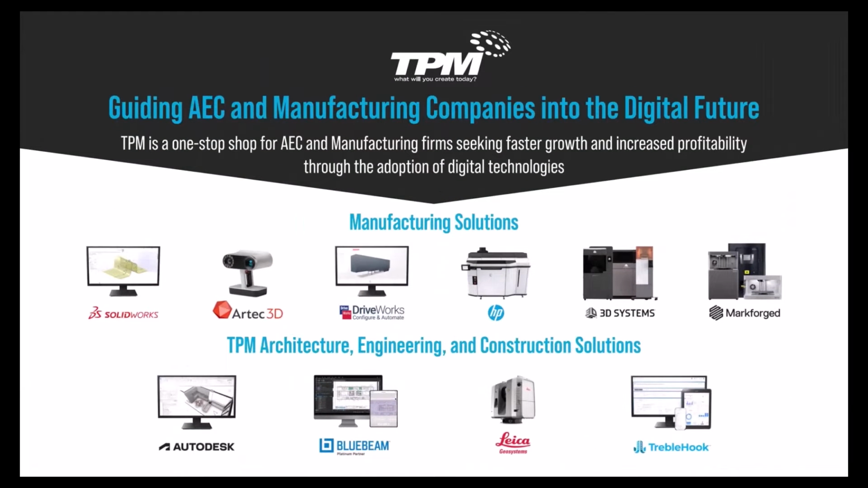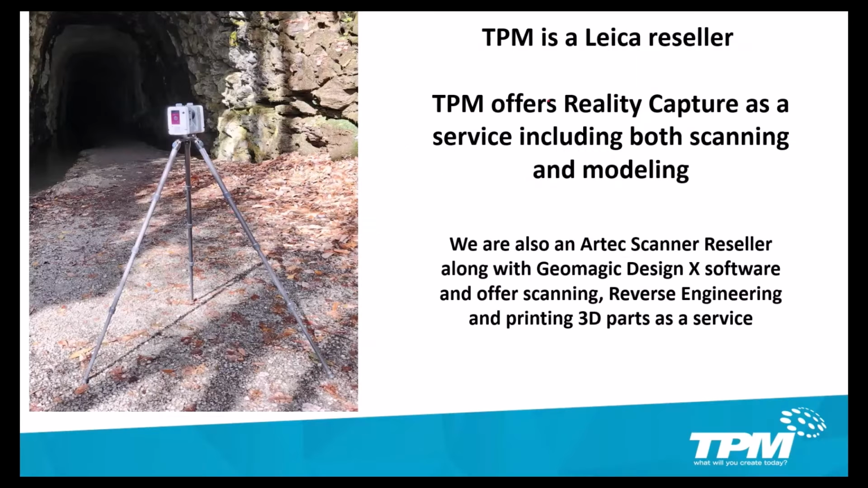TPM is a Leica reseller, and we offer reality capture as a service, including scanning and modeling. We can do the scanning for you, or we can sell you the scanners. We are also an Artec scanner reseller. We use Geomagic software and offer scanning, reverse engineering, and 3D printing of parts as a service.